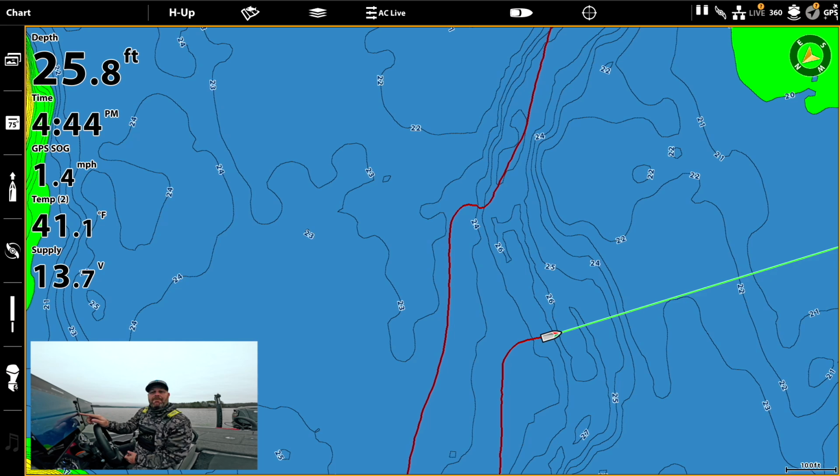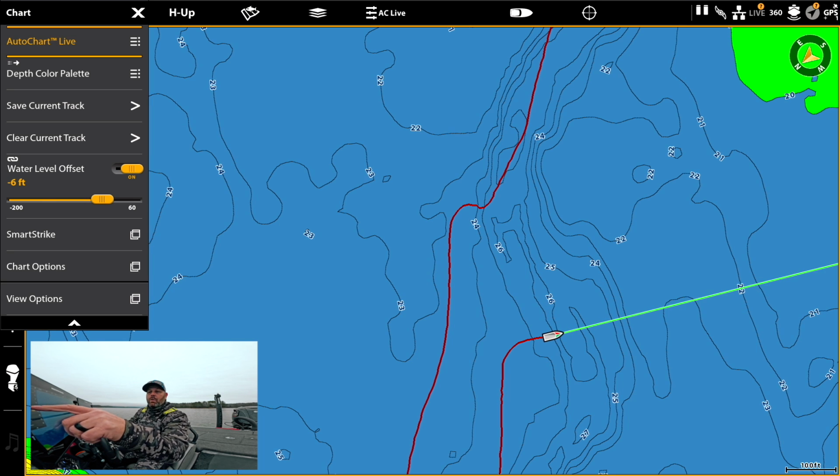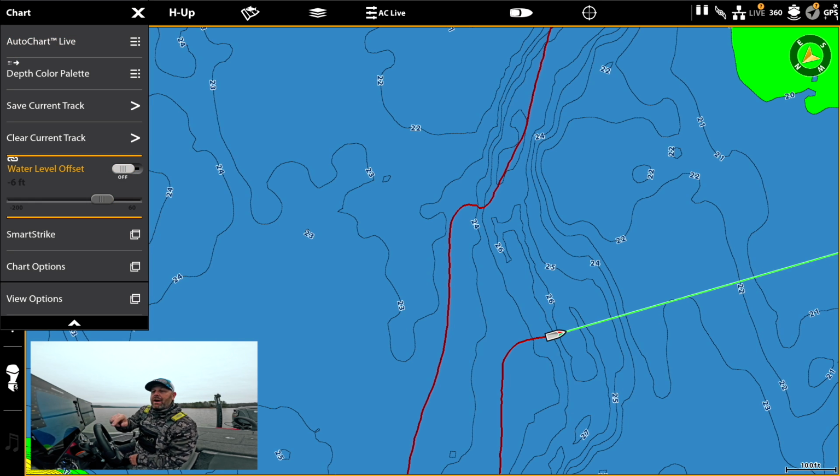So what I do, I hit menu, I come over here to water level offset. Look, you can turn it off.